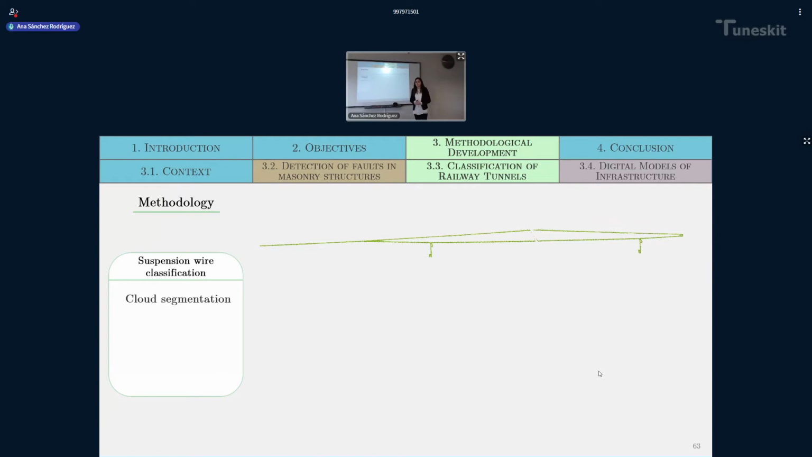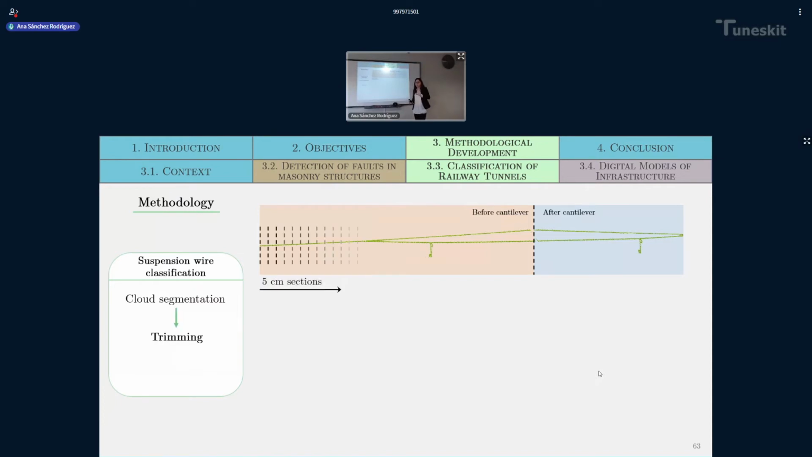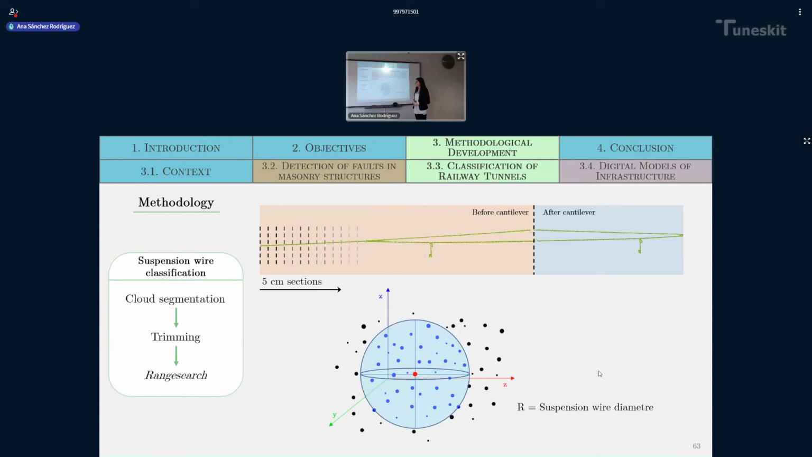So in that case, we want to perform a classification, a segmentation of the point cloud in two parts, one before and one after the cantilever arm. After that, we perform a trimming of 5 centimeter sections along the point clouds, and taking into account that the suspension wire points are the highest points in the cloud, we used a MATLAB algorithm, the range search, in order to look for the nearest neighbors of the highest points in the cloud.